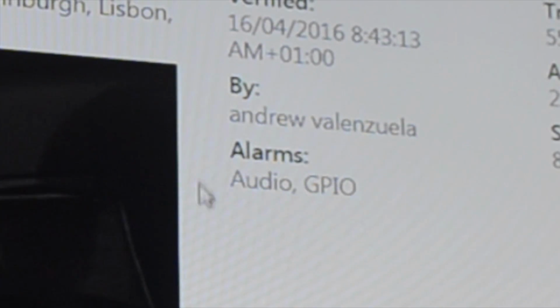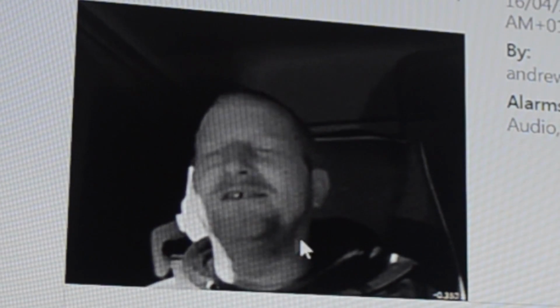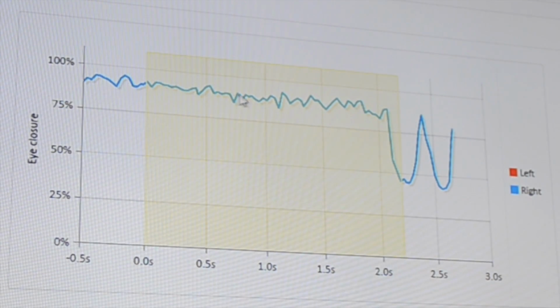So there's an audio that plays. Once the technology finds that he fell asleep, his eyes were closed, it's actually going to alert him. And you can see that he hears something. See? He hears something right there. Boom, and he wakes up. Again, similar situation. Location of where he's at. He had his eyes closed for a long time, both of them.